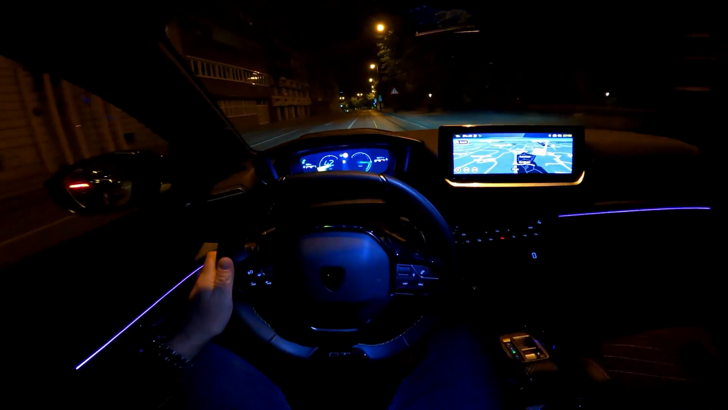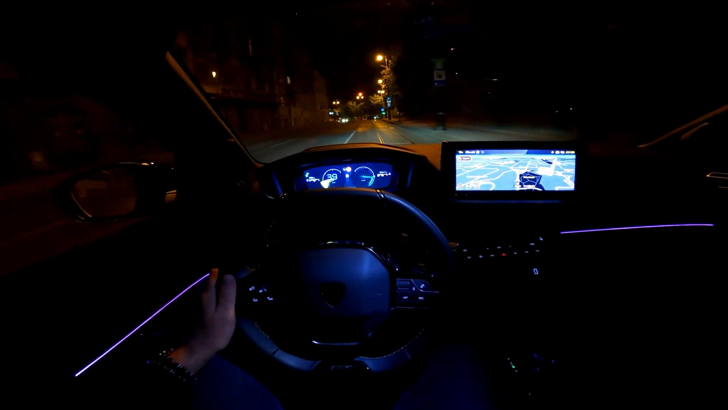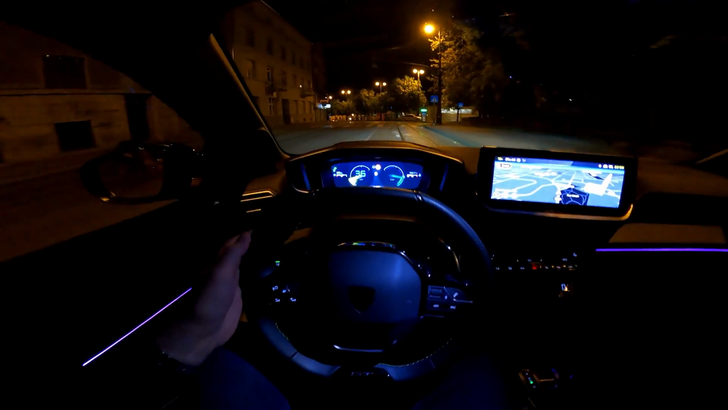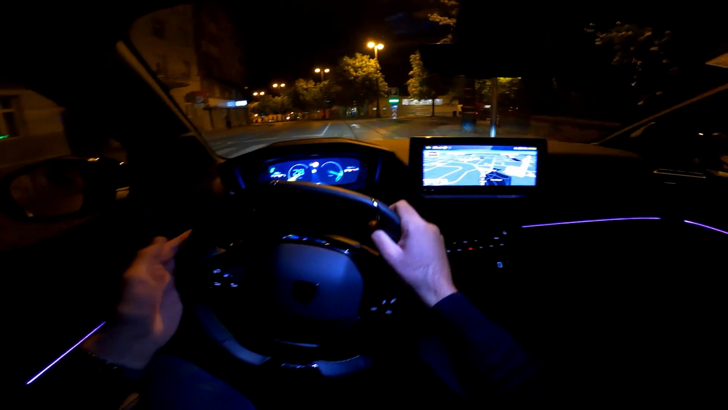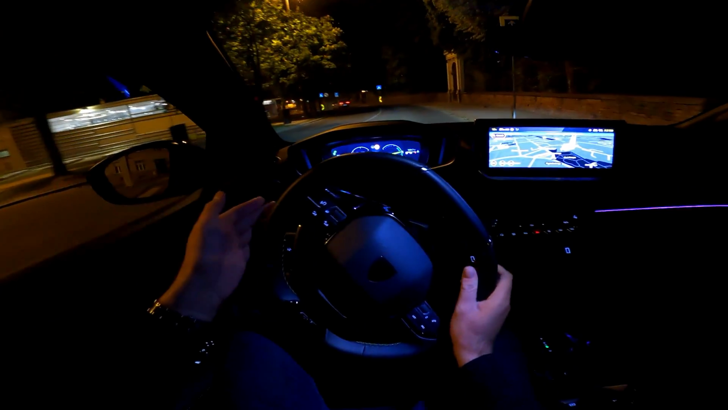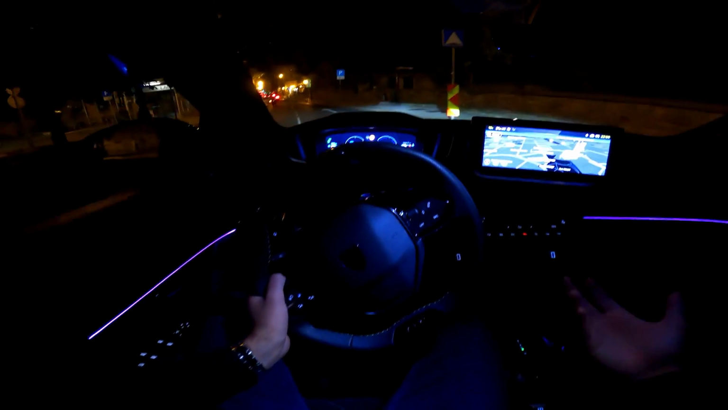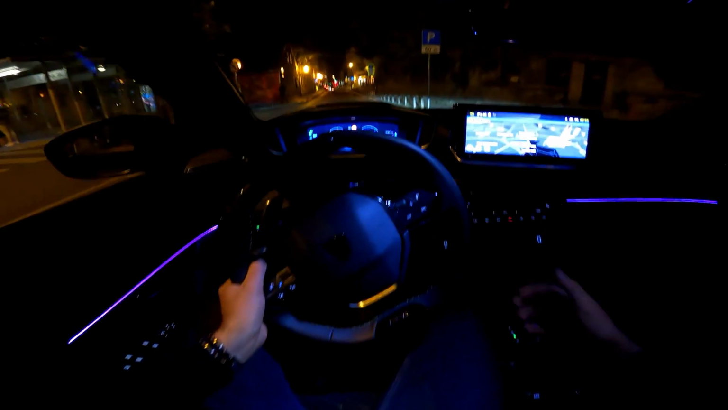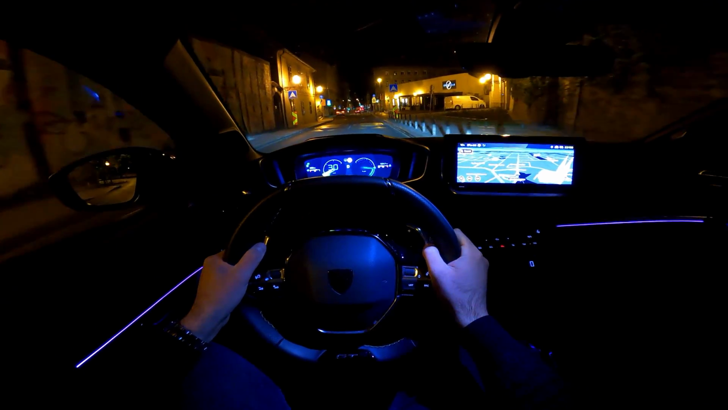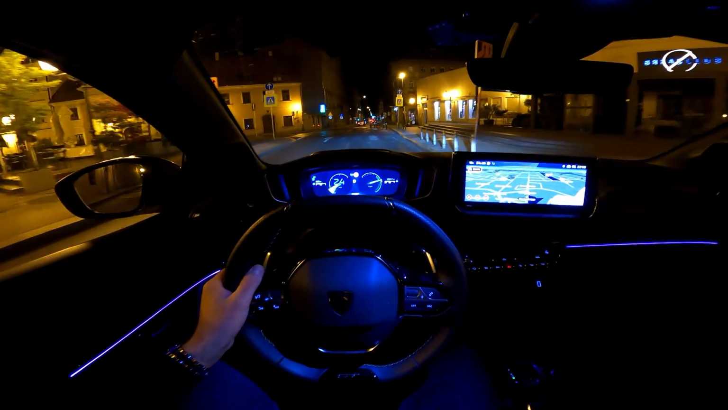The WLTP says from 4.5 to 4.7 liters per 100 kilometers. And yeah, of course it all depends on the driving style and where you are driving it, but really I think a lot of people will drive this car in the city. And as I already told you, and as you can see and hear now, we are just cruising, and really a lot of time we are using just electric power. So that's really impressive, and a big thumb up from me.